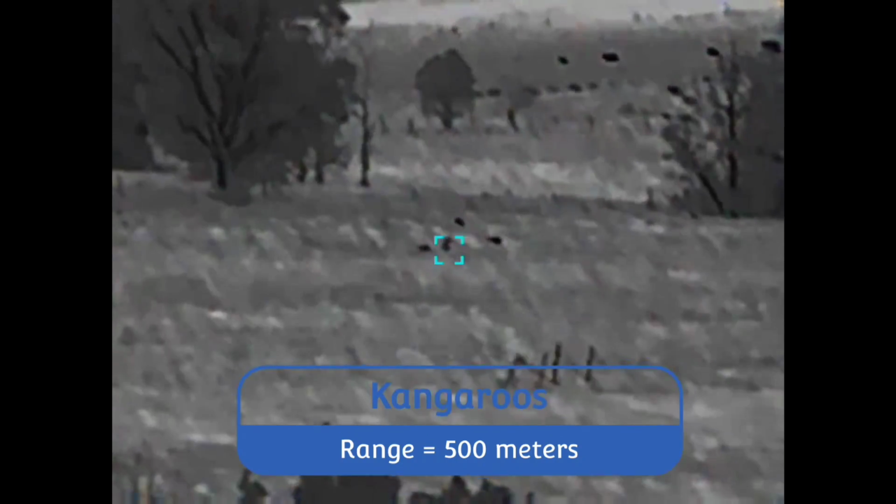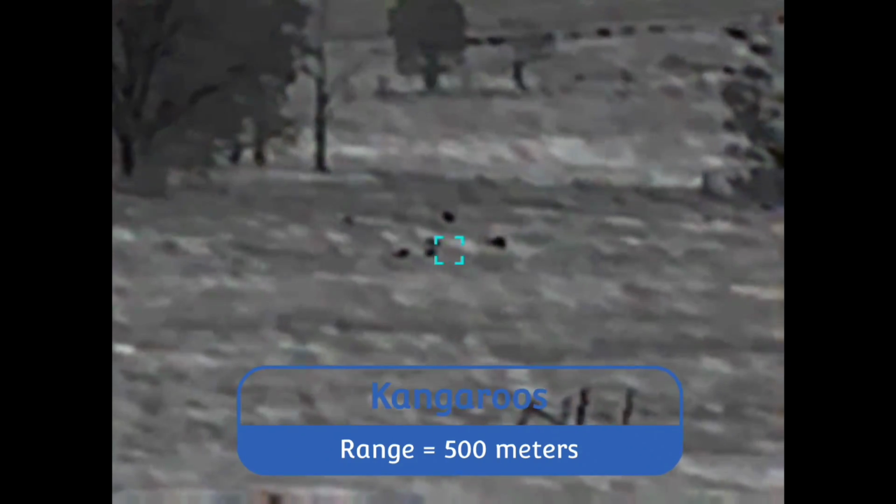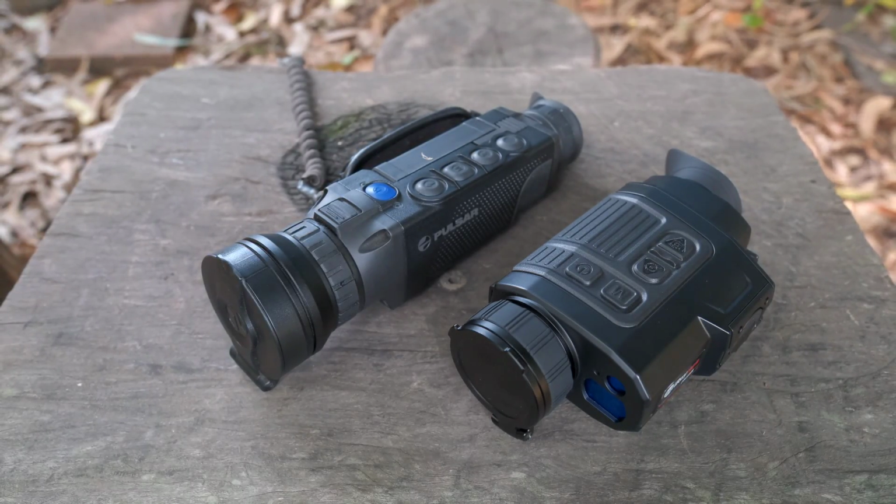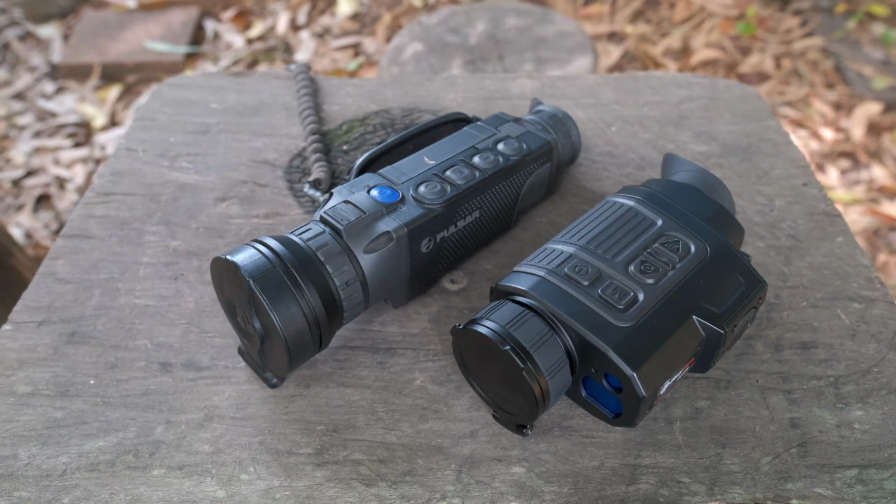Like I said, the gap is there, but you need to ask yourself if it is justified for the extra expense. If I was just trying to find a pig in a stubble paddock at say 400 metres with minimal livestock around, absolutely the Finder will fill that role. It just depends on your expectations.